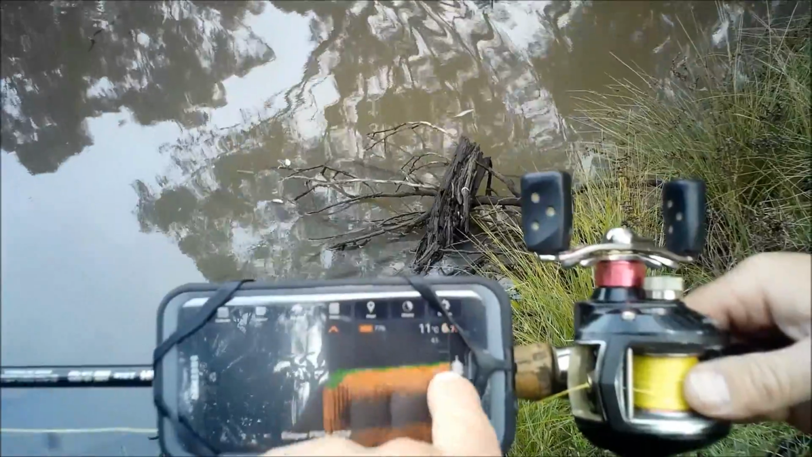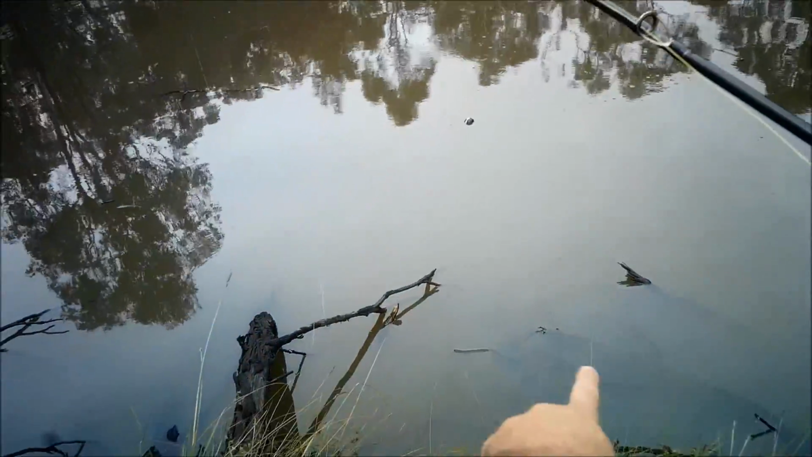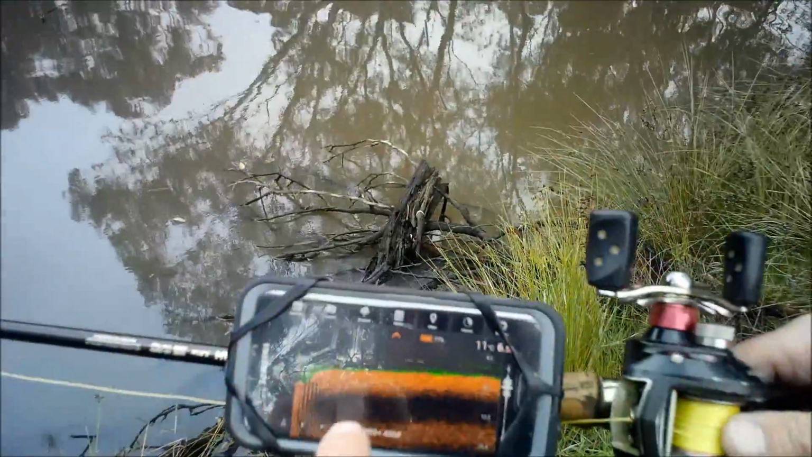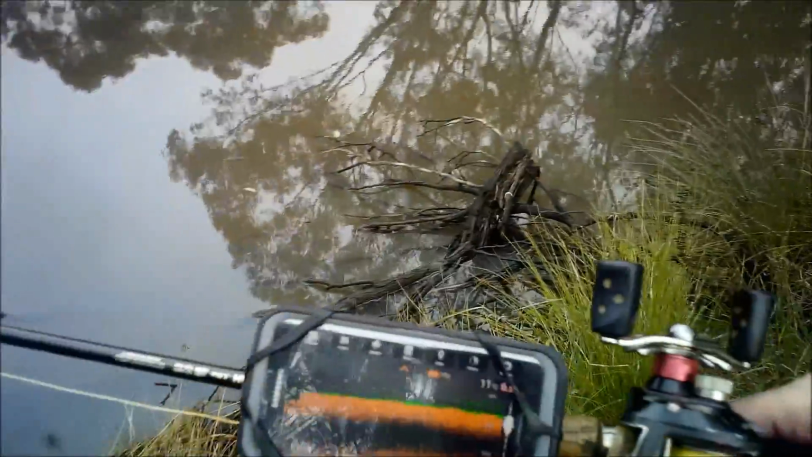And you can see there's little bits of specks just showing up on the app now. They will be the ends of these branches that are laying on the edge of the bank here. You can see the float just there, sitting out past them branches. These faint lines on the sounder here will just be those skinny little twigs. That's just indicating that there's some snags down there. Right, so now we're working.